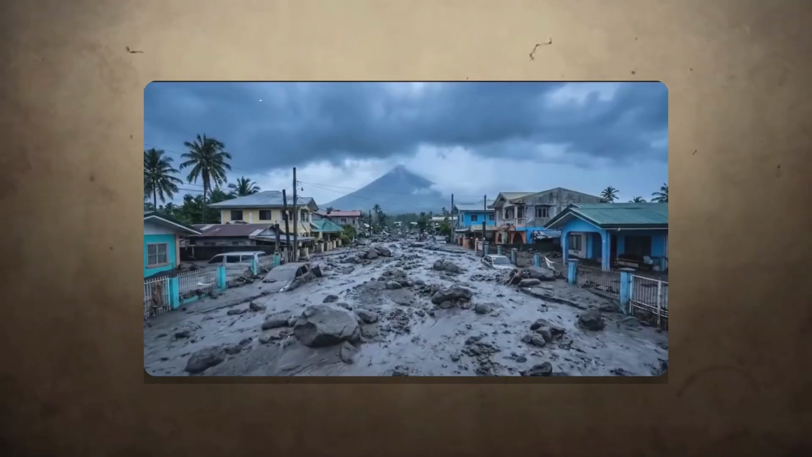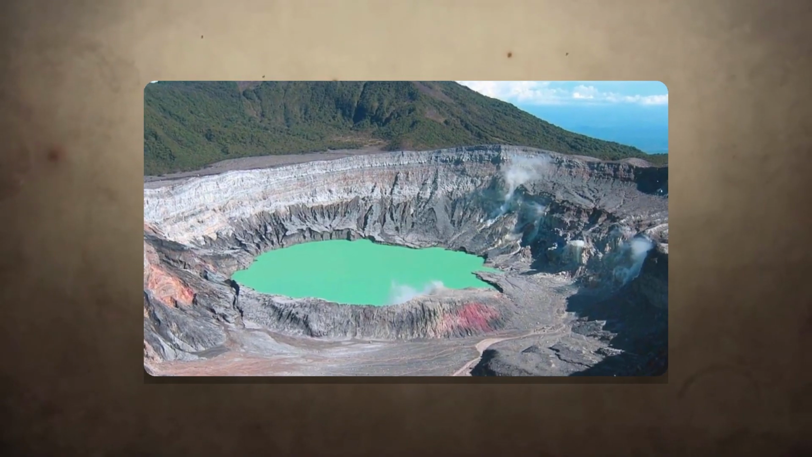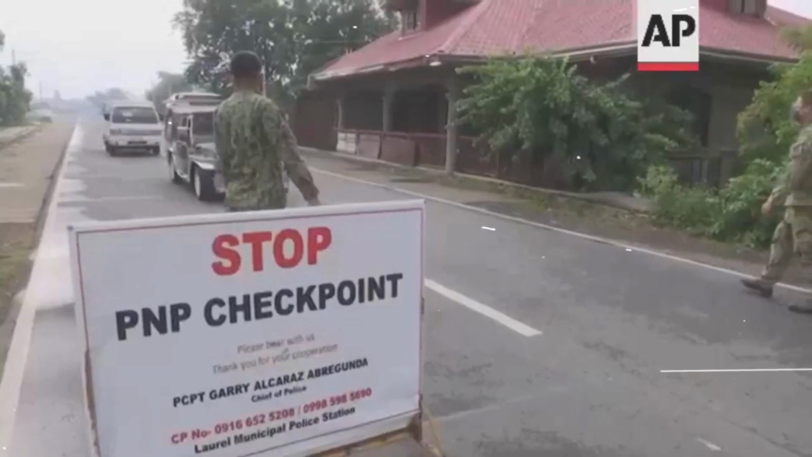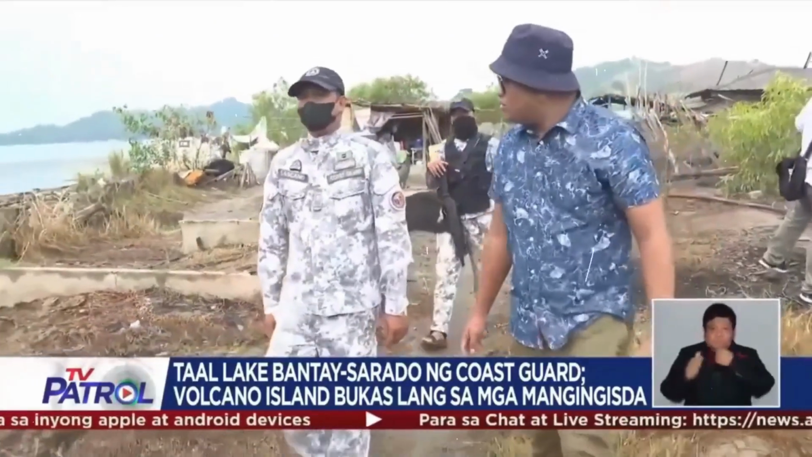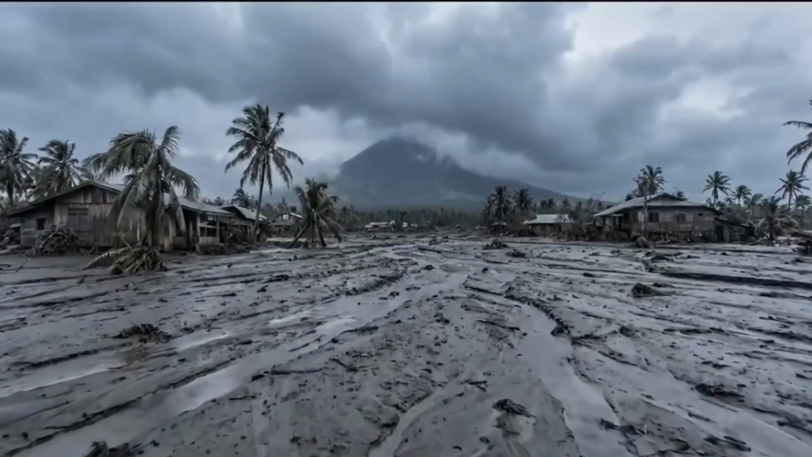That eruption fundamentally changed the volcano. The beautiful green crater lake on Volcano Island boiled away completely, leaving a scorched, sterile pit. The island was declared off-limits, a permanent danger zone that was now to be enforced. And for a time, it seemed the warning had been heeded.